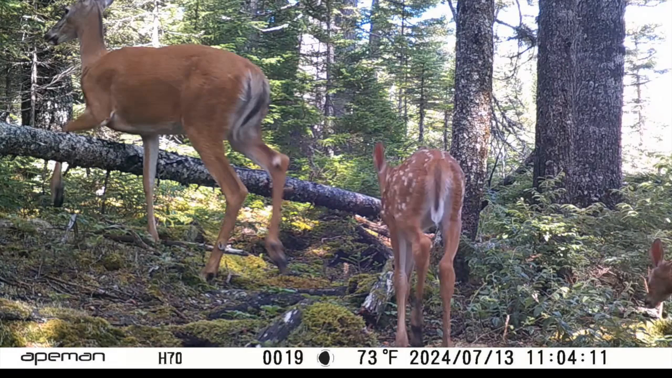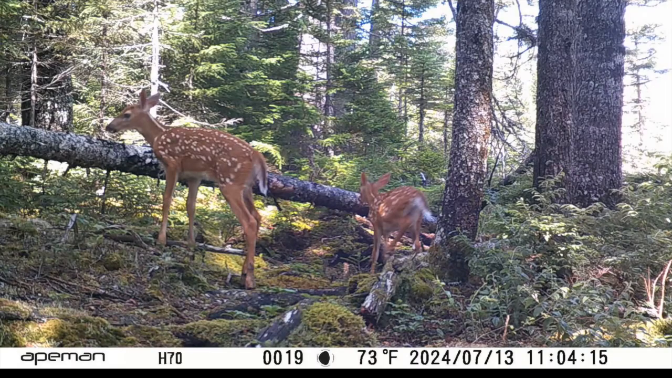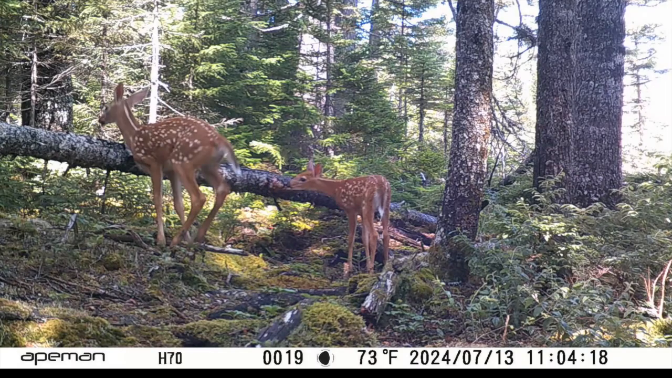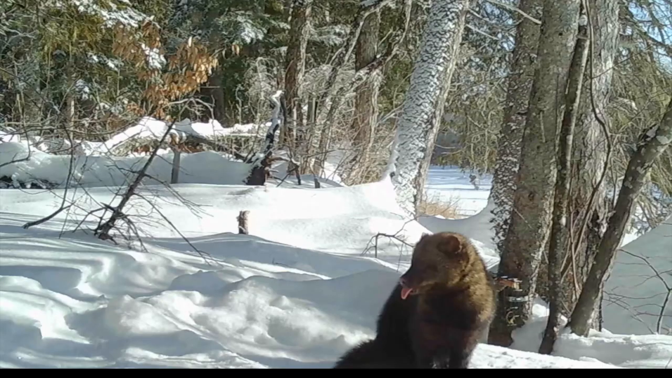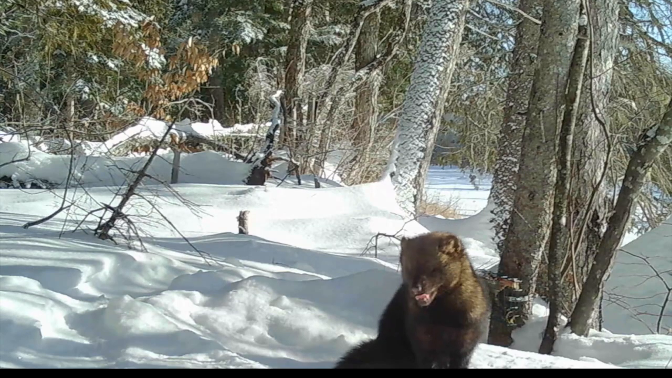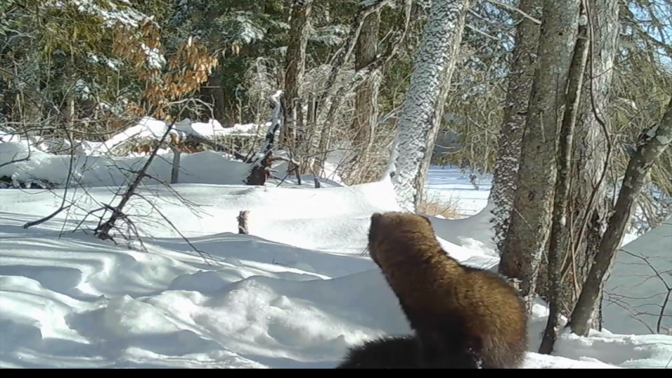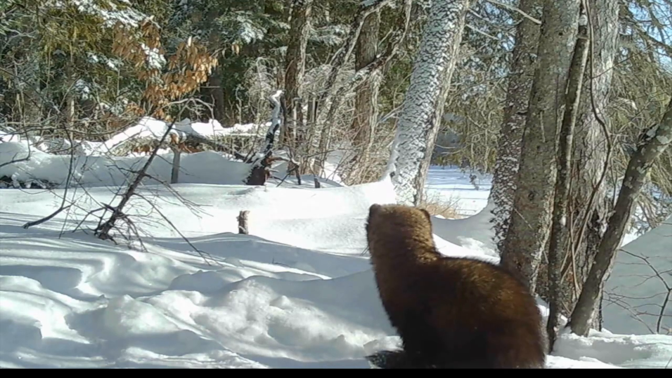Latecomer. Jump right over, no problem. We're not sure if that tongue's out to taste the air or just stamping a knot. Is that a male bird? Yeah.